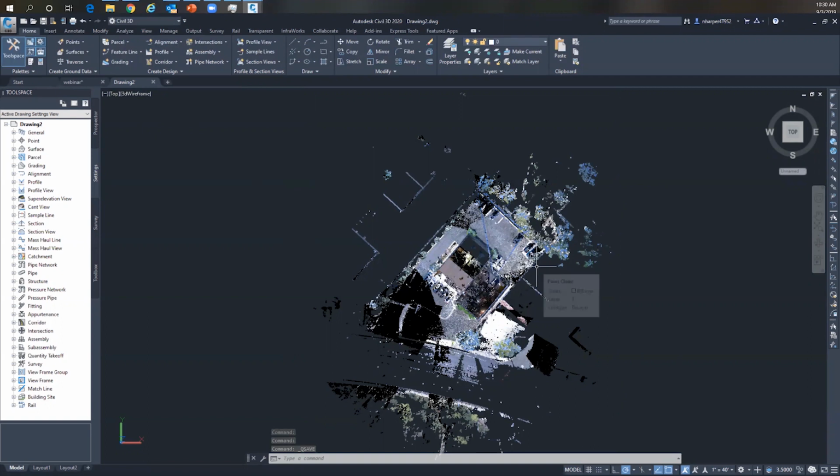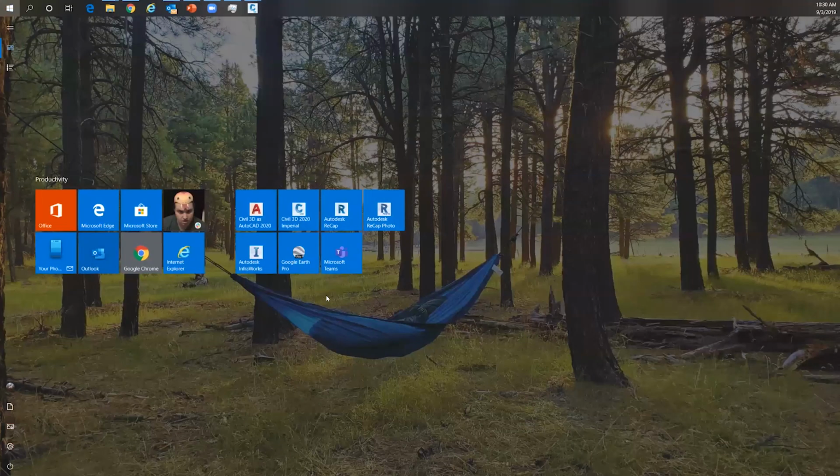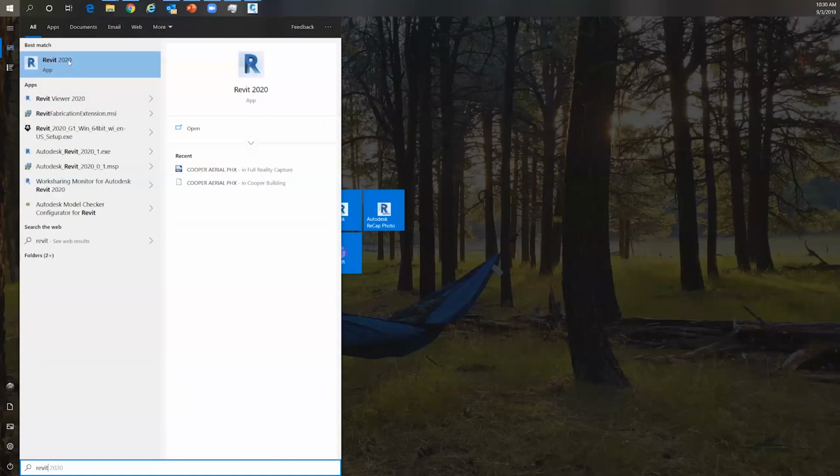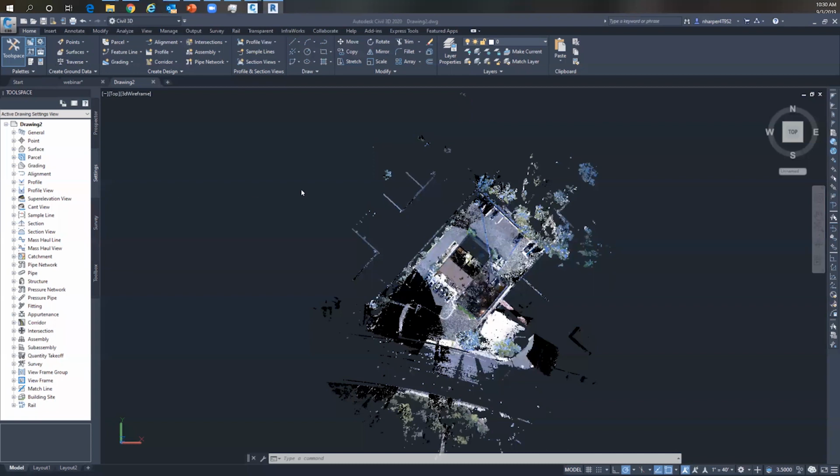So now lastly, while that's going there, of course, we can bring this information into Revit as well. So again, we have that combined data of our site data from the terrestrial LiDAR and the aerial data. In Revit, of course, we can bring that point cloud data in as well, and we can do our modeling inside of there. So I'm going to bring up Revit while this is going in the background.